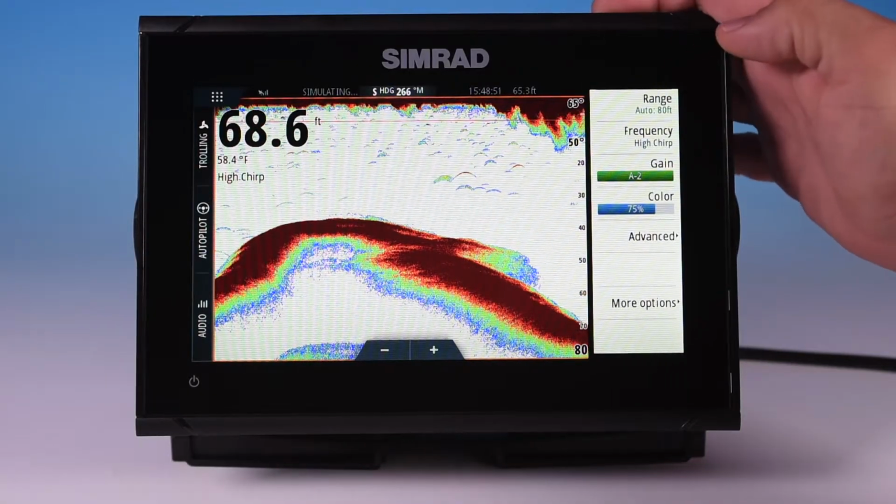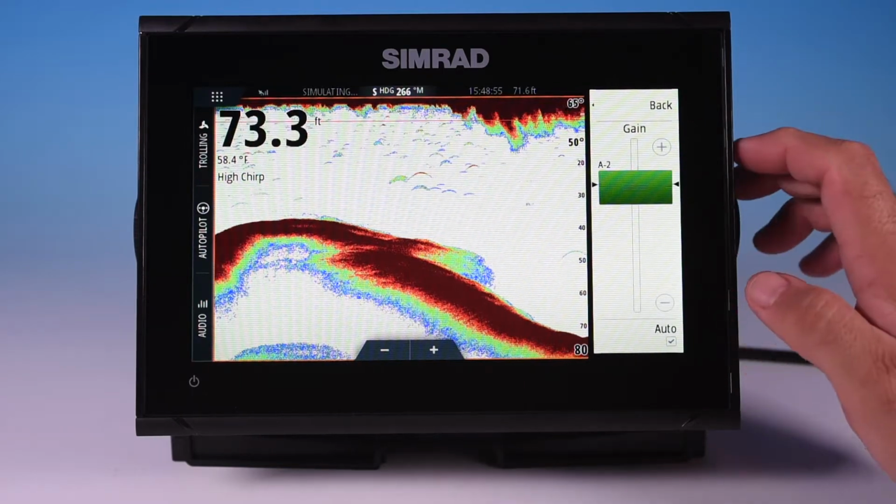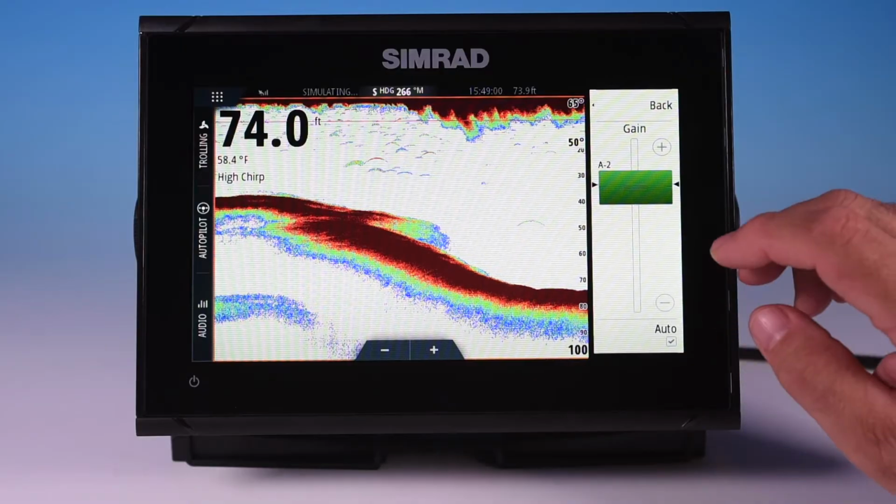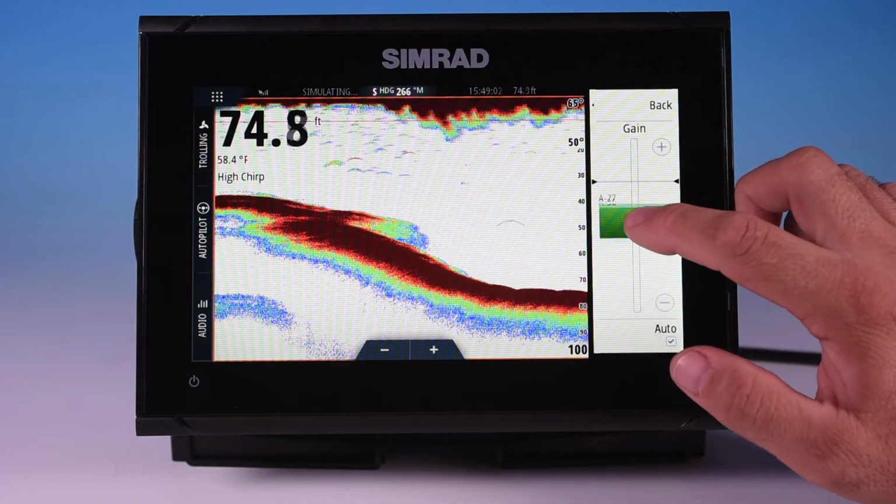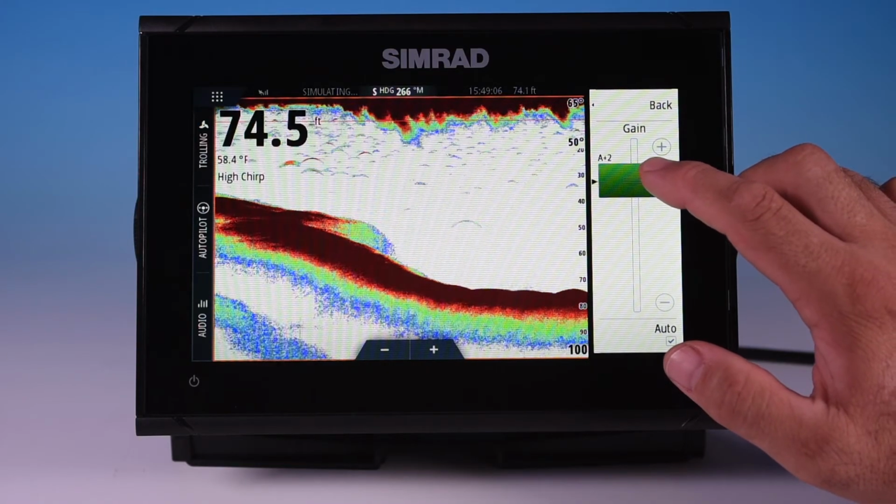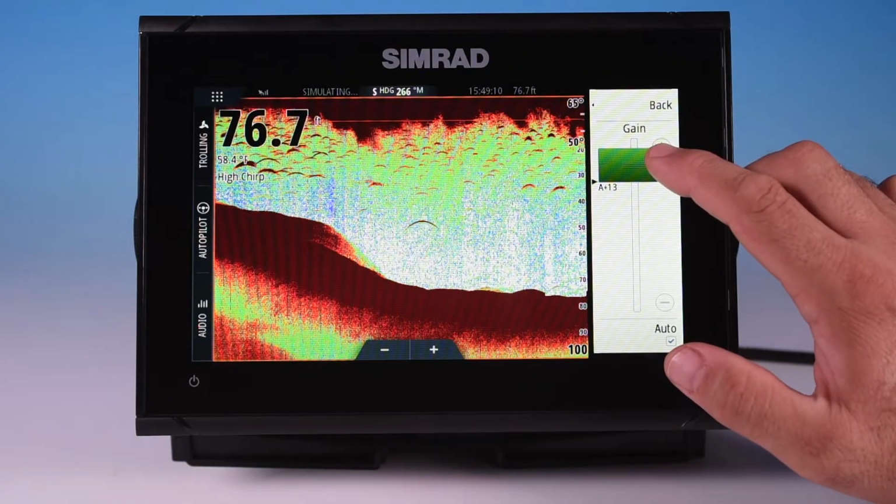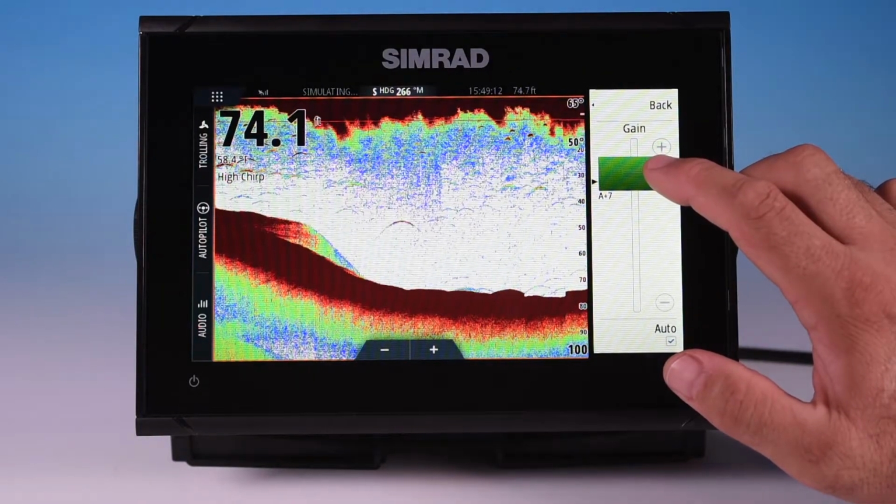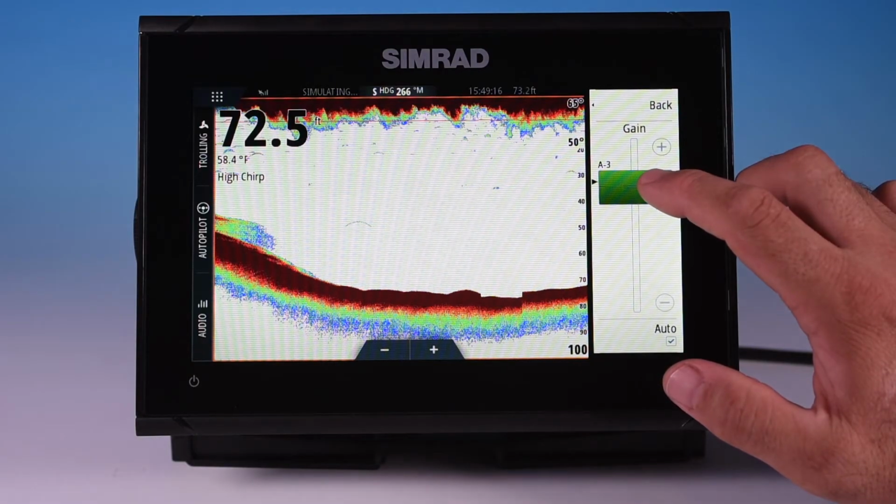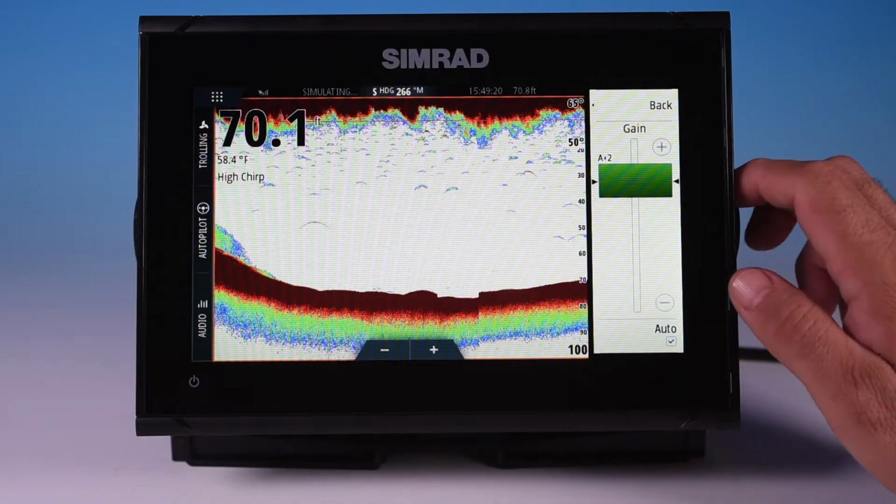All right, we're going to hit back here. So we've got our frequency at high chirp. Our gain, again, we've got it in auto mode right now. It's checked down here. We can take that off auto, and we can use our slider and fine-tune our gain. Now you see as I turn the gain up, we get more and more noise on the screen, and as I back it down, you lose some sensitivity, but it takes that noise away. You want to find a happy medium.